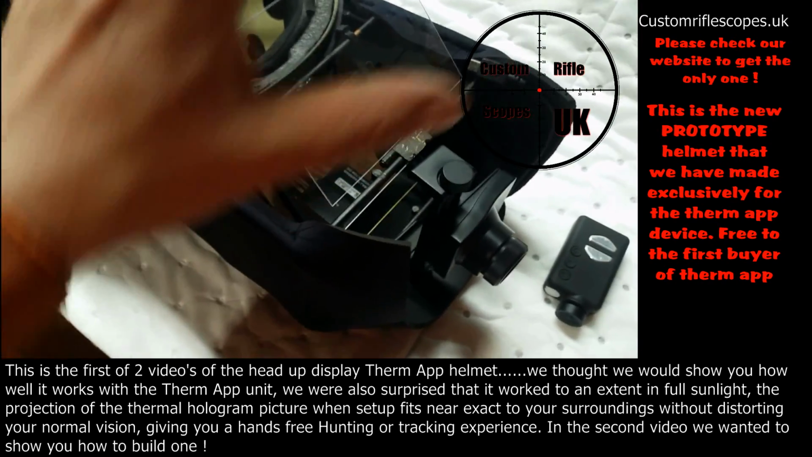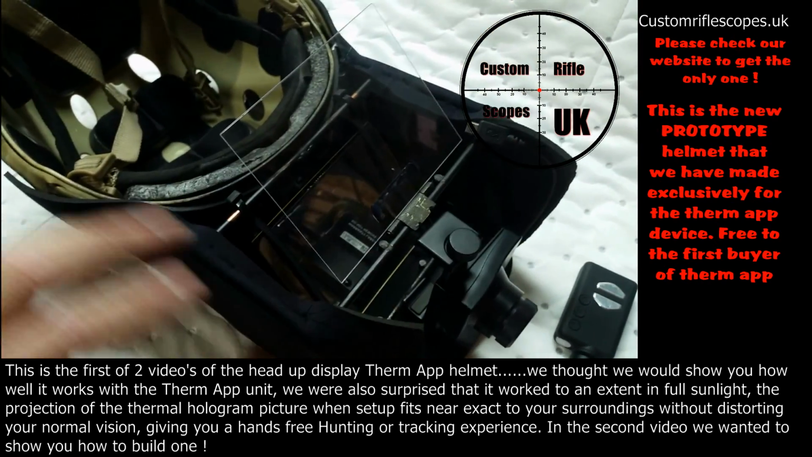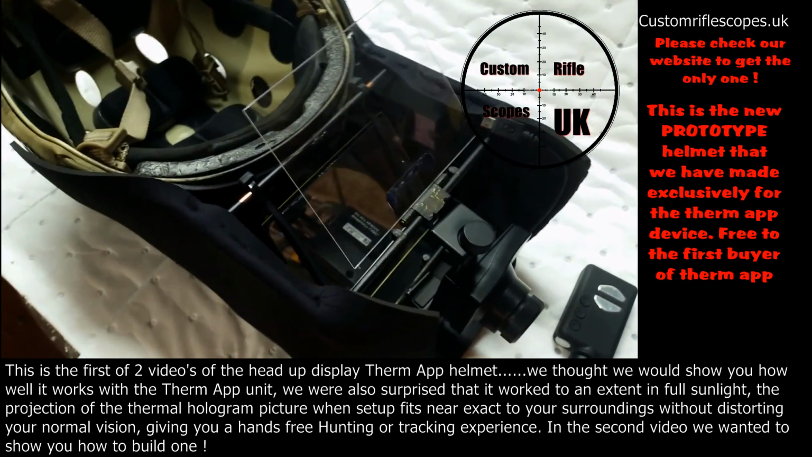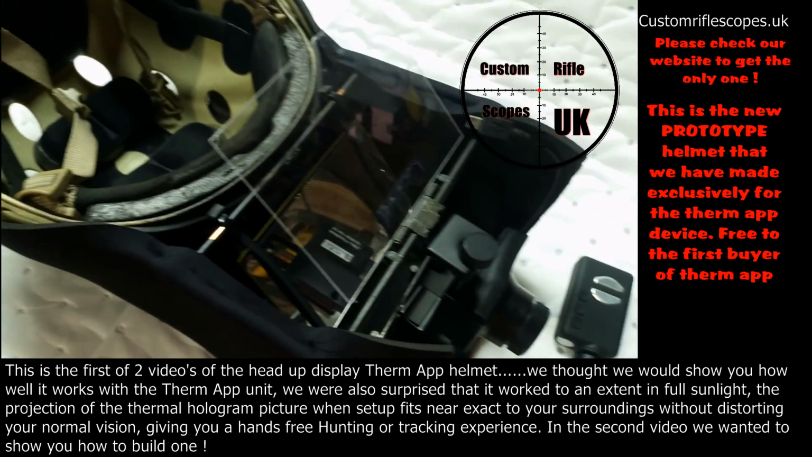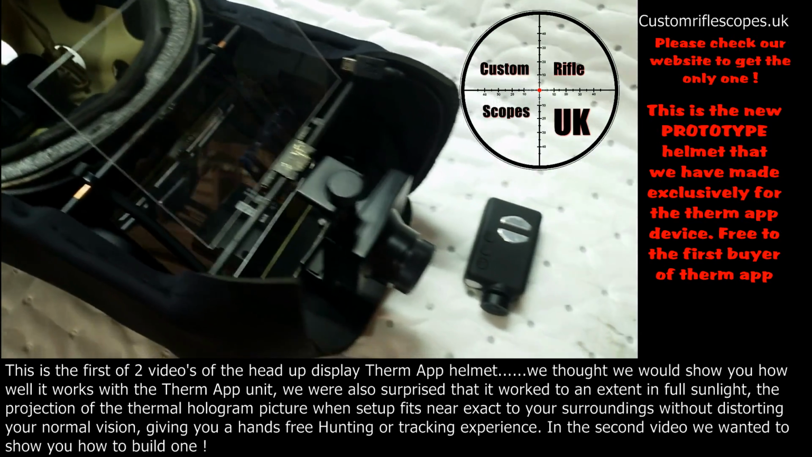So you can see thermal in front of you, and also because it's glass you've got your visual all around, so you're not going to trip and stumble over anything when you're walking around with this on your head. So you can see out the peripheral vision.